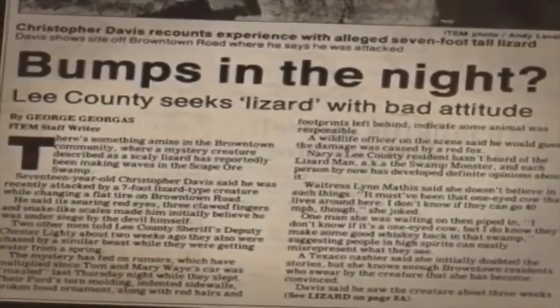edge. The unnatural gait, the proportions. Could this be actual documentation of whatever mangled the car and left those prints? Are we supposed to believe dozens of witnesses all hallucinated the same creature? I don't know. Let me know your thoughts on the Lizard Man.